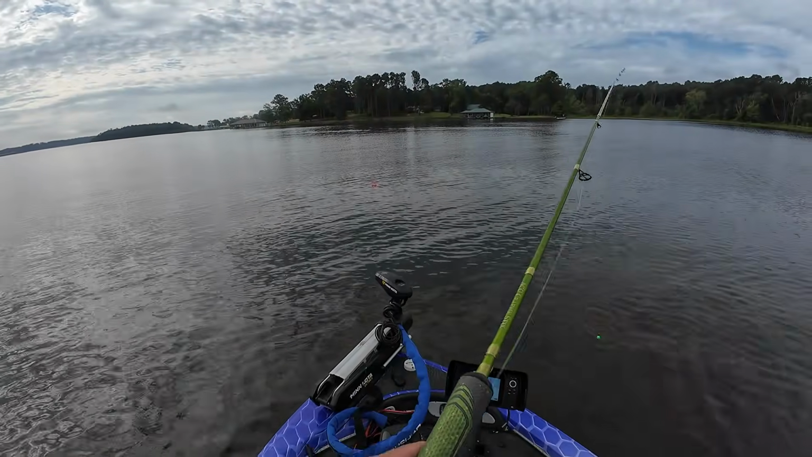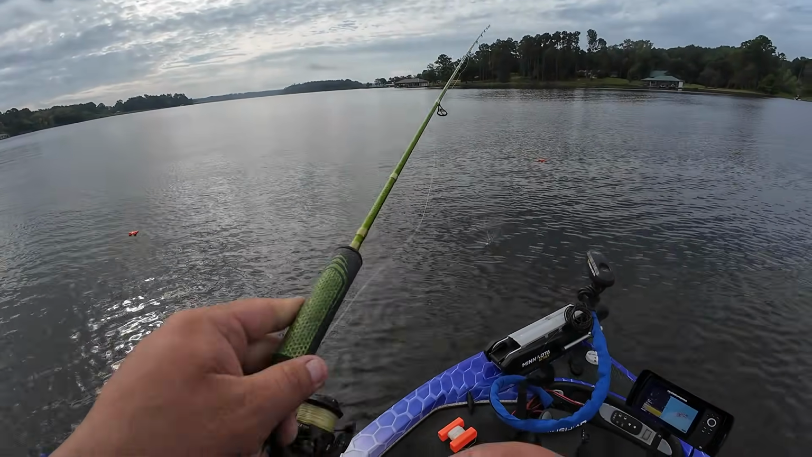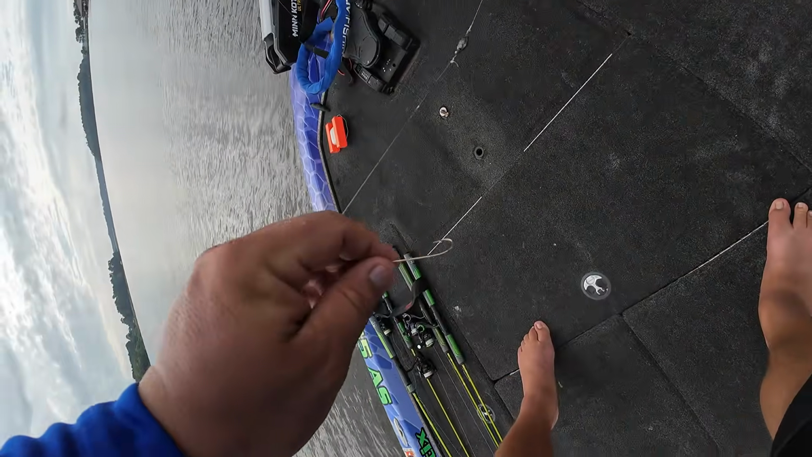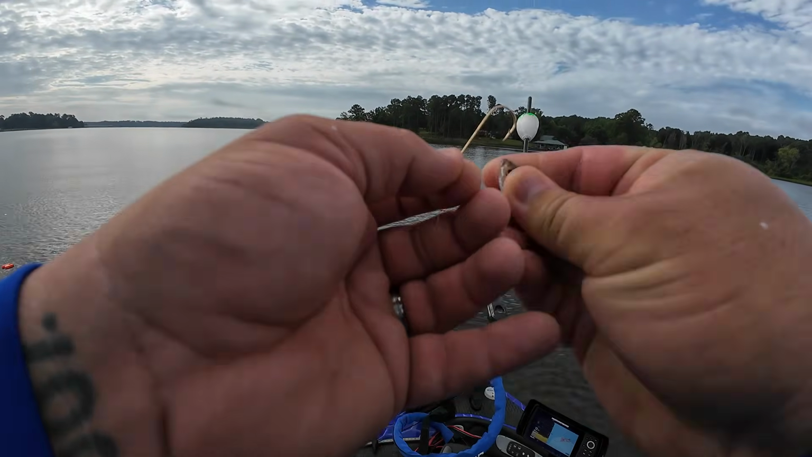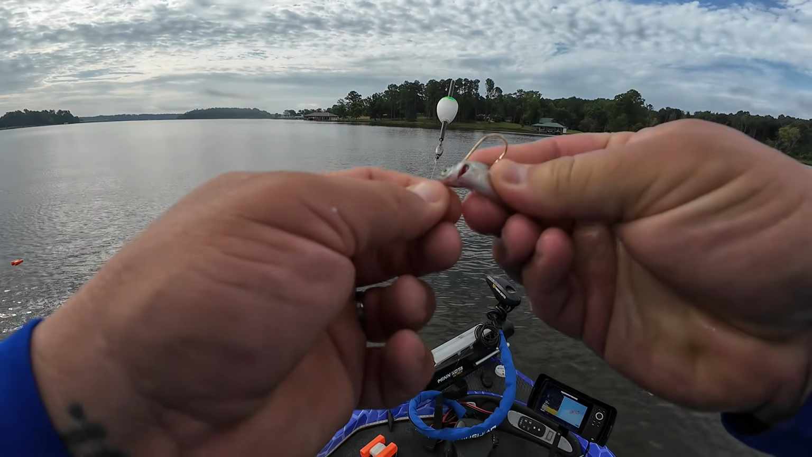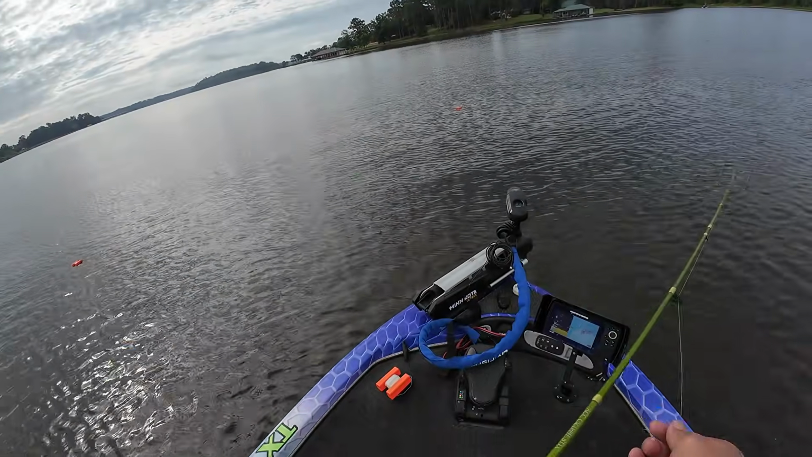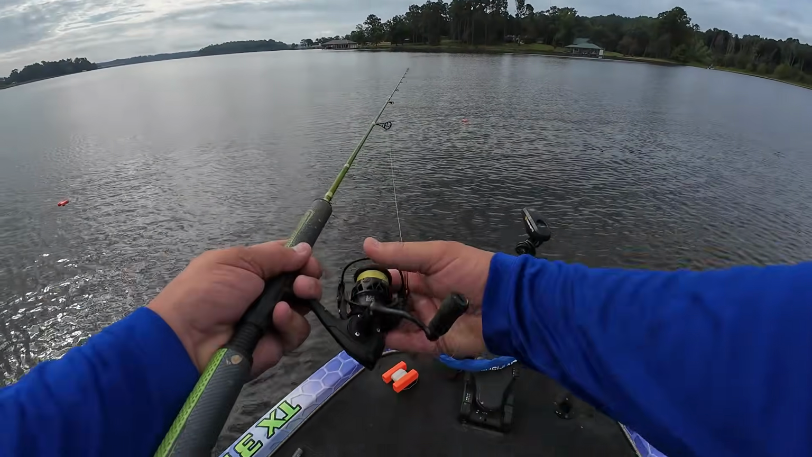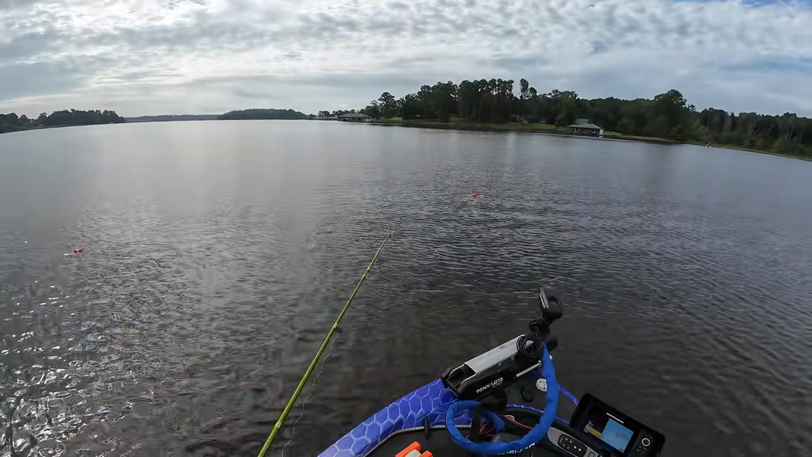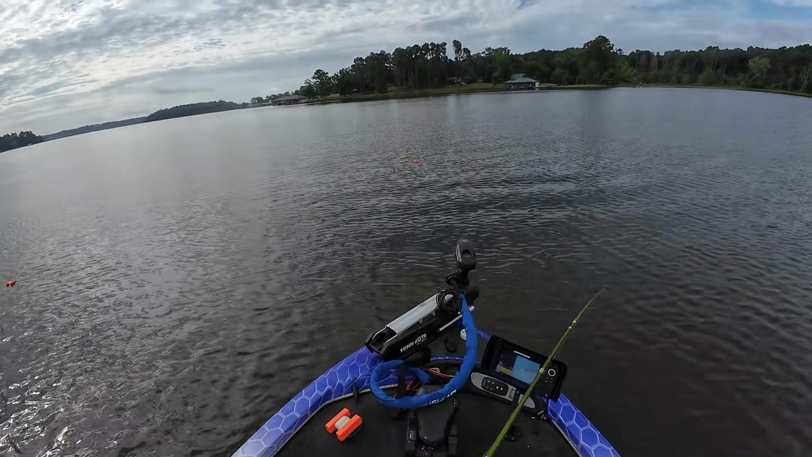13 feet. Wouldn't mind catching one more off of it just to prove a little point. 13 feet of water. Fishing about 9 and a half, 10 foot deep, y'all. In August. Now it depends on your lake too, guys. The average depth of this lake right here isn't crazy deep, so those crappie don't have a choice but to stay up a little bit.